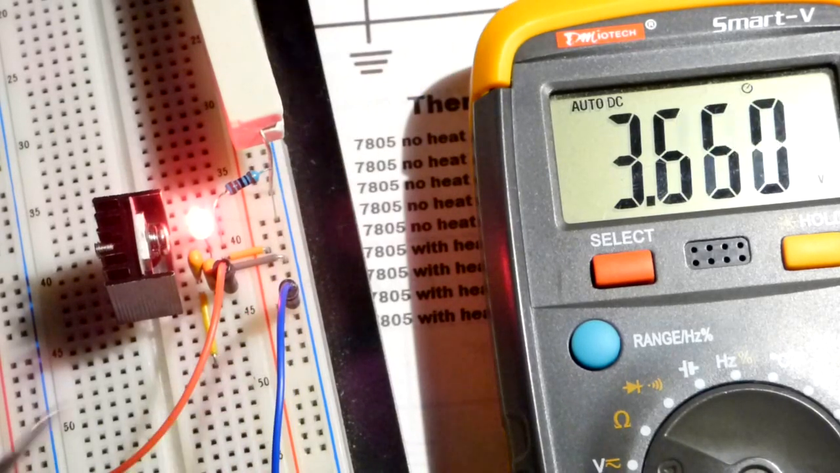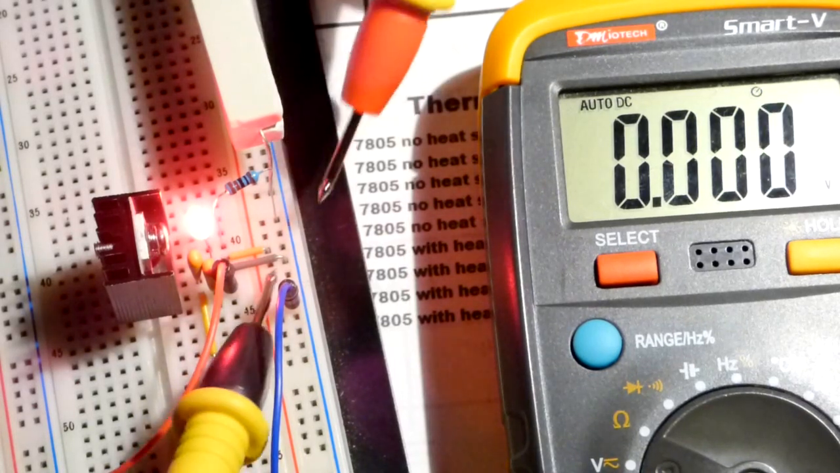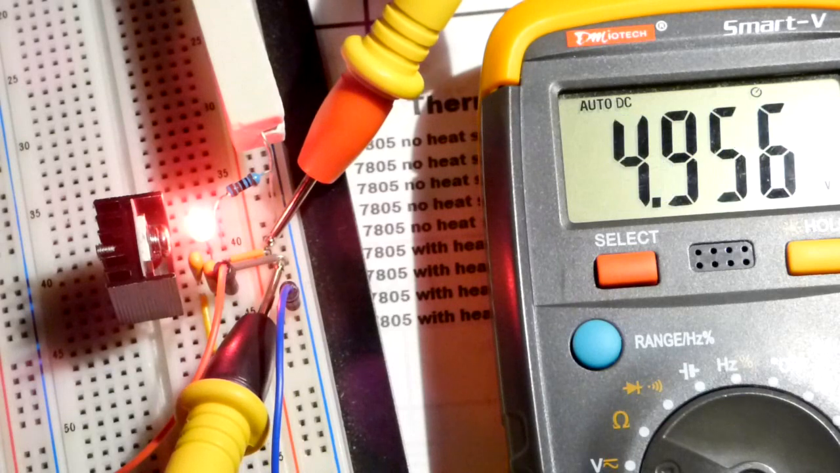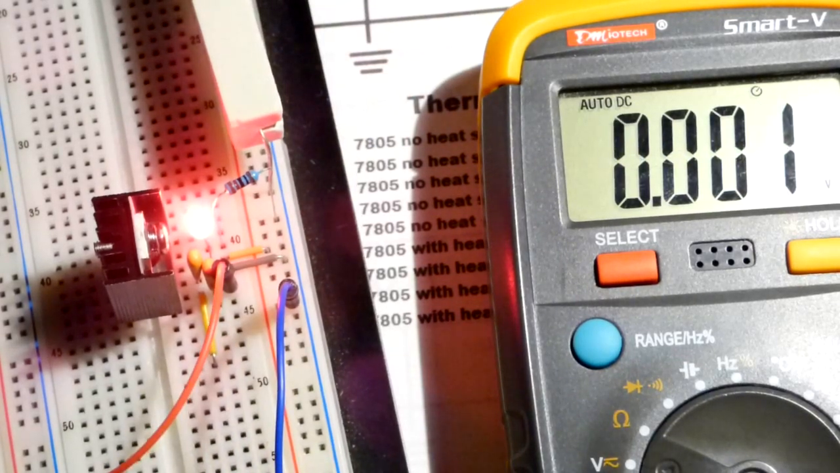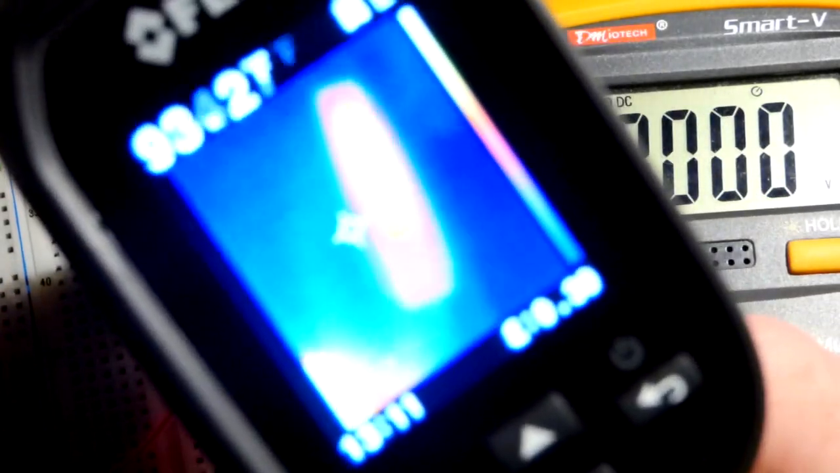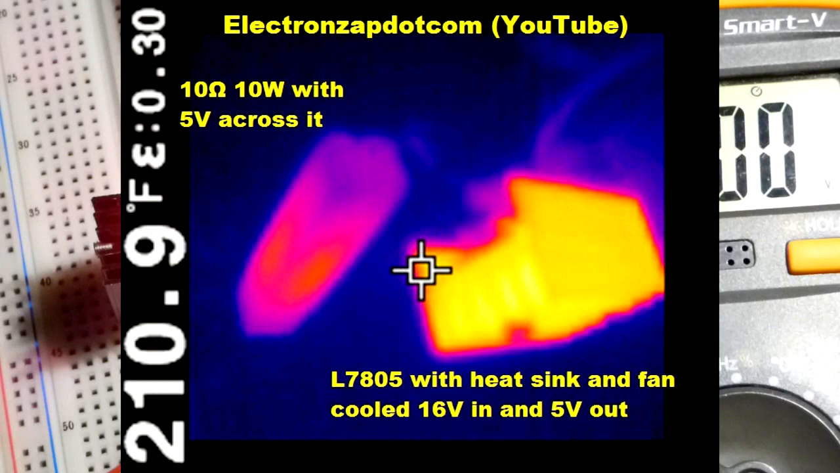So it's helping, but I think I got the fan in a better position now. Yeah, I can see current rapidly rising now. So the fan wasn't on it completely, it was kind of blowing past it. But there you can see now we're already at 5 volts with the fan more directly on there. And let's take a look with the thermal. So again, the fan's also cooling the resistor. But in any case, now we have the full 5 volts coming out.